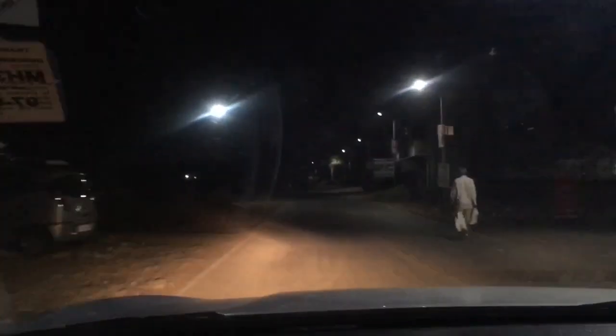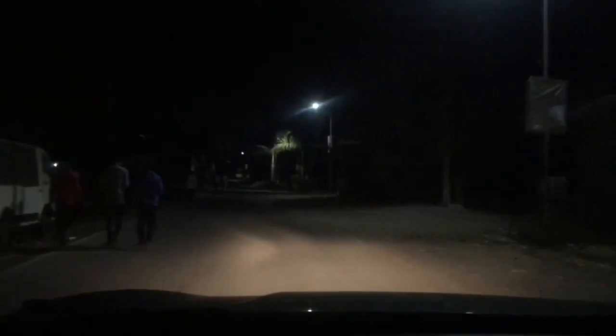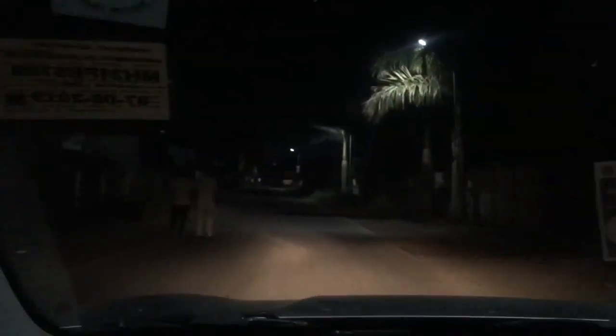Now let me give you a little more explanation about how it feels, and I'm going to take you to a certain destination ahead where there are absolutely no lights. So stick around, and I'll give you the real information about why driving in poor visibility, let's say in the rainy season, can be a big challenge. That's my number one point: night driving can be a little tough on the highways, especially where there is no light.